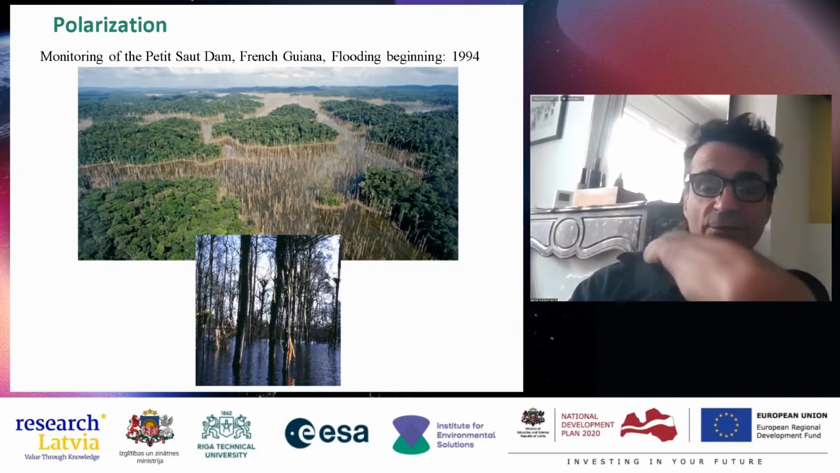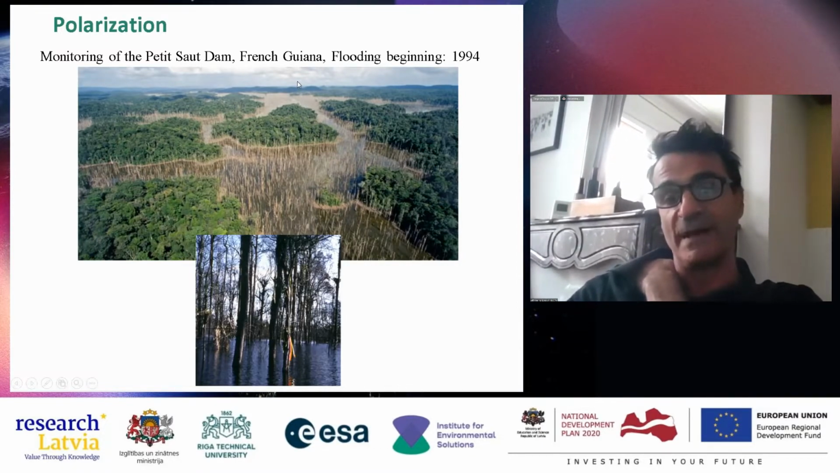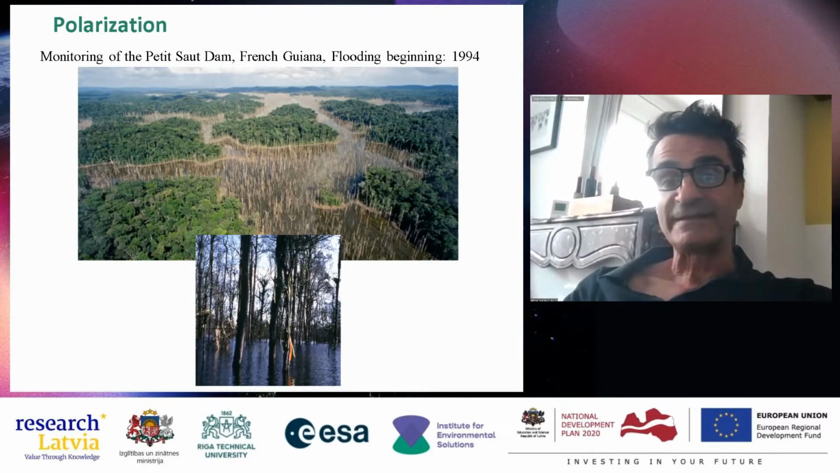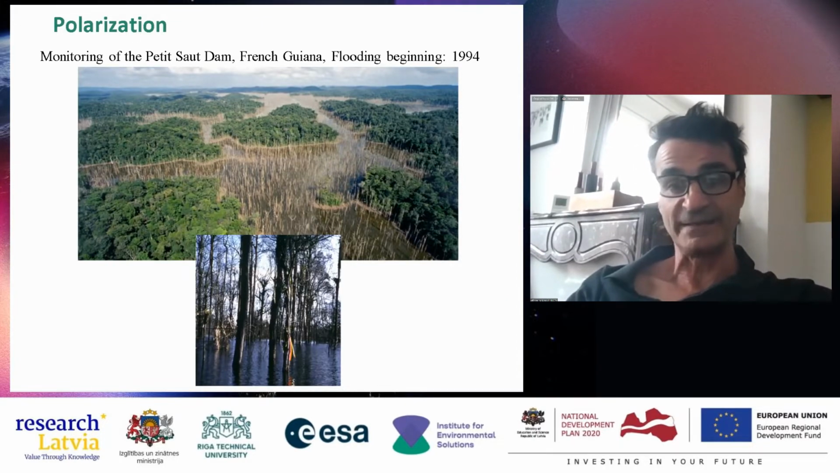Here in French Guiana, they made a dam, and when they built the dam, the water flooded the relief, and the existing trees were not able to live with their feet in the water, so they died.